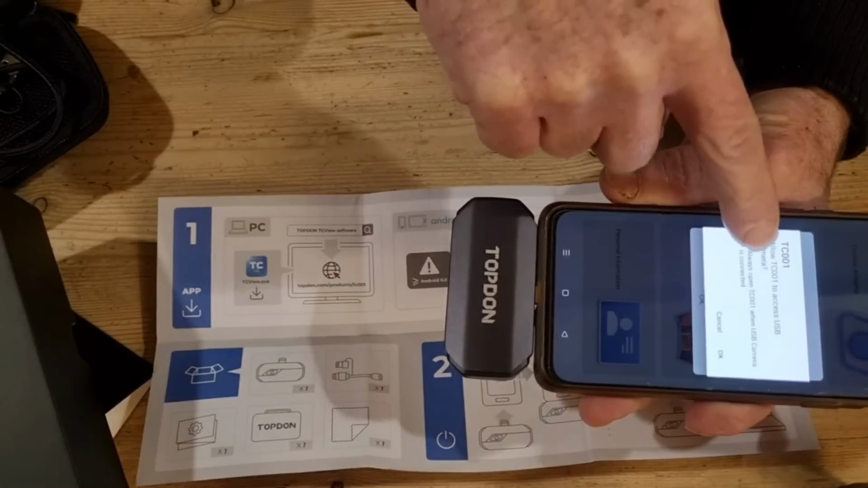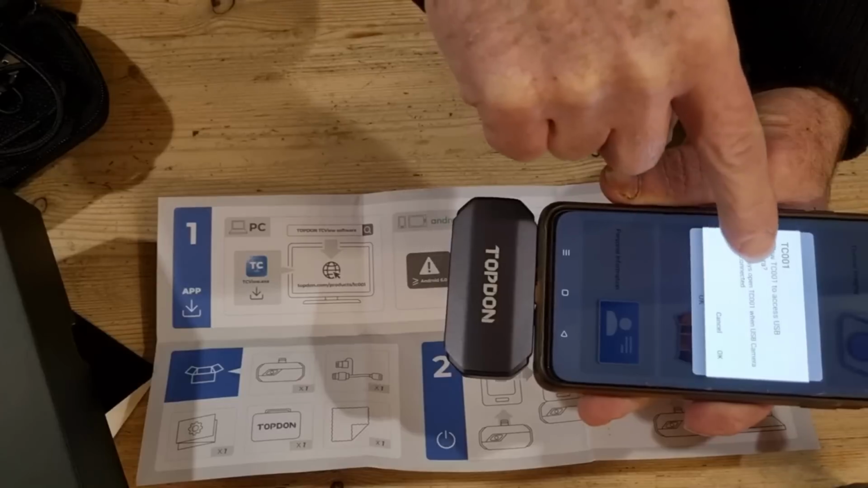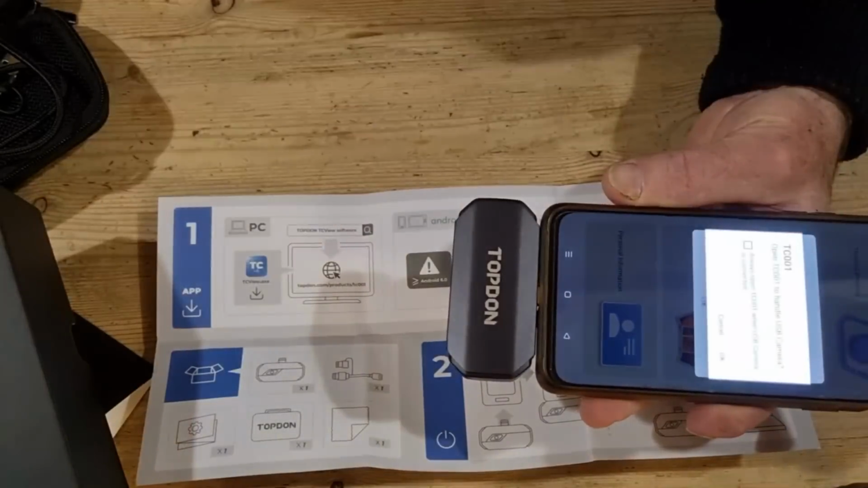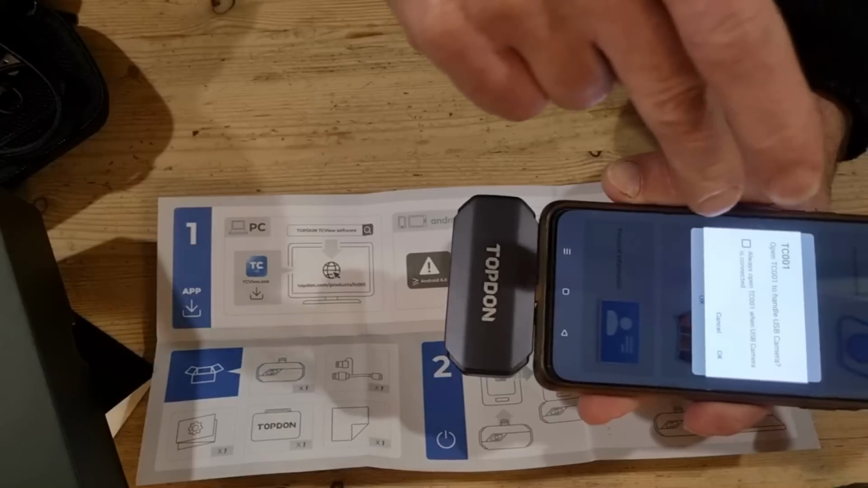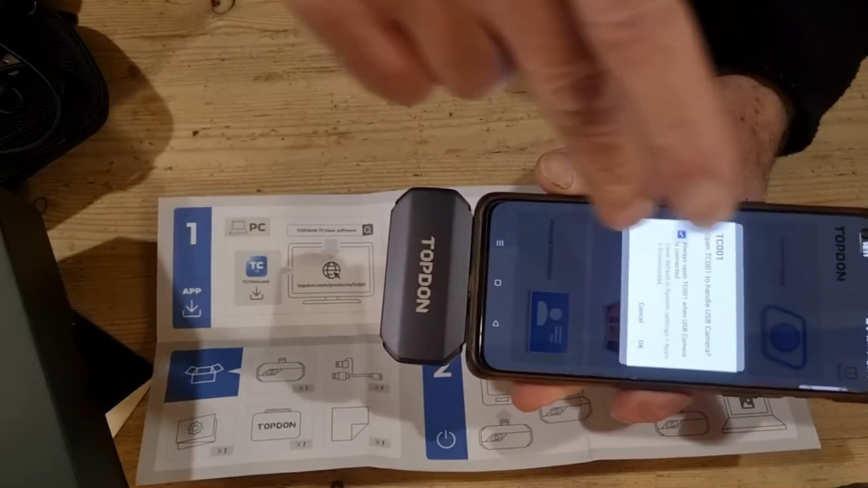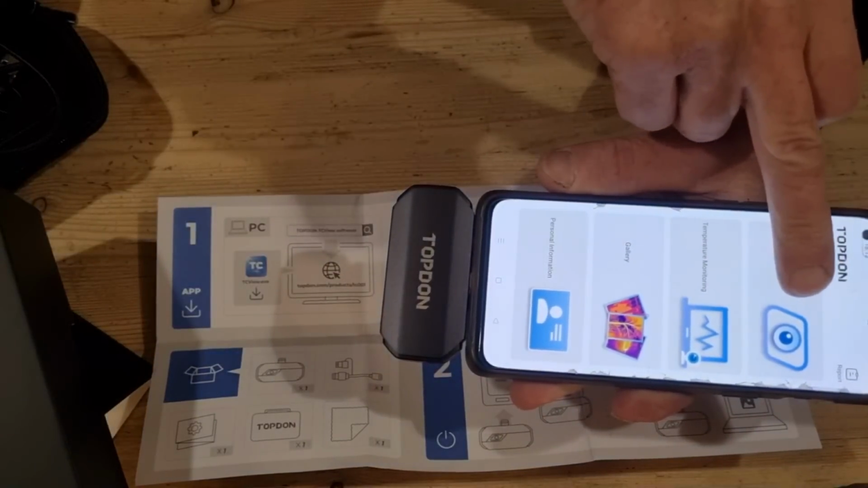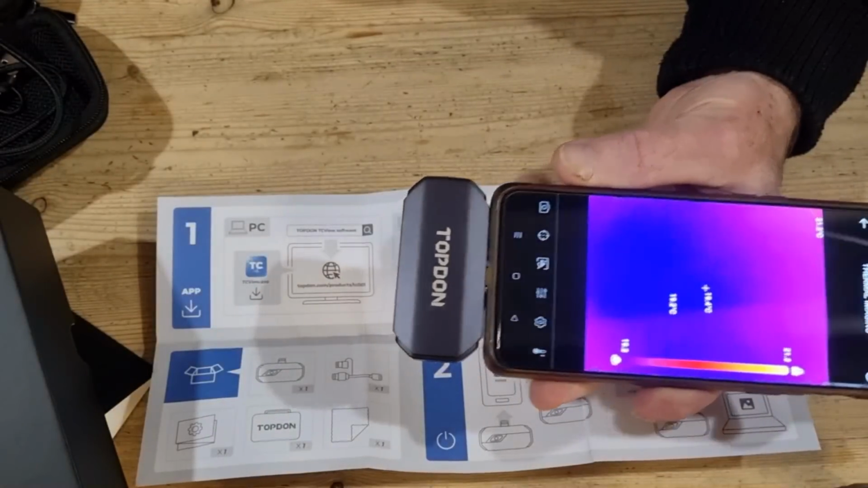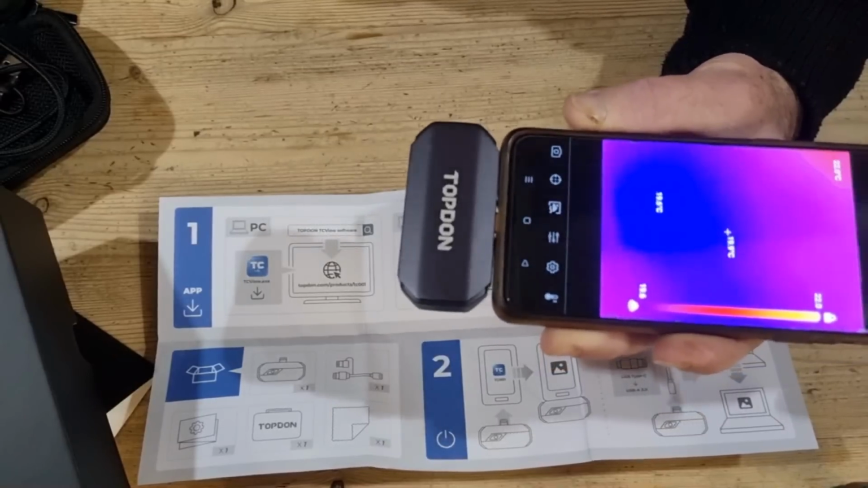USB camera, yeah, always open the app, the TC001 app, when this camera is connected. So I'll say yes to that. Allow it to handle the USB camera, okay. And there we go, and there it is. Really is out of the box. That easy.